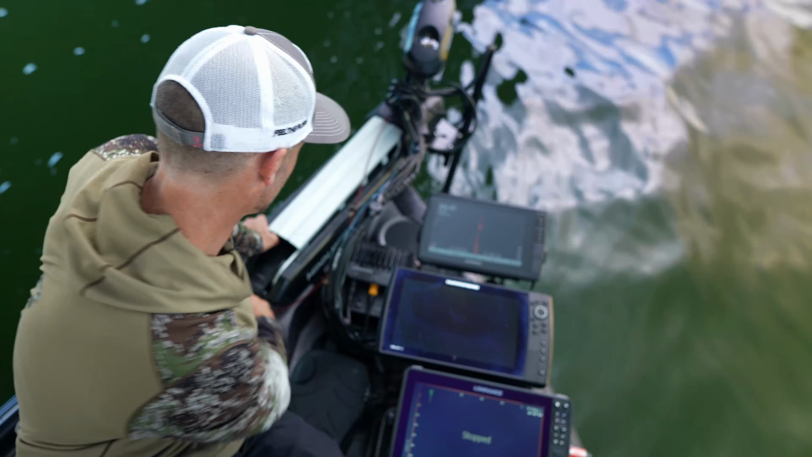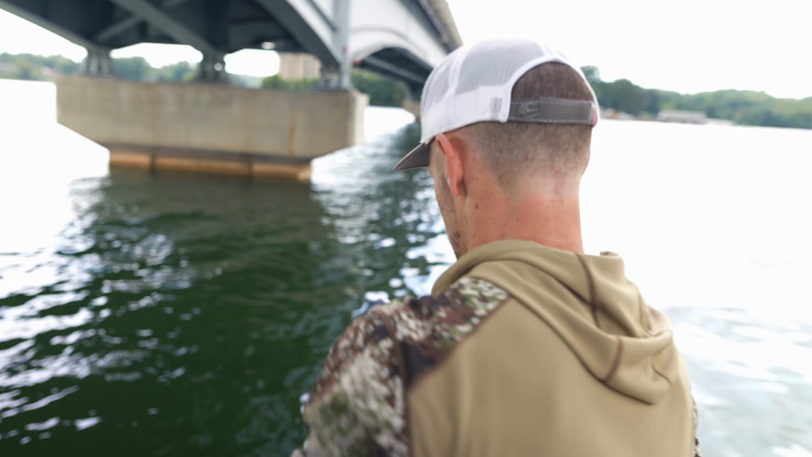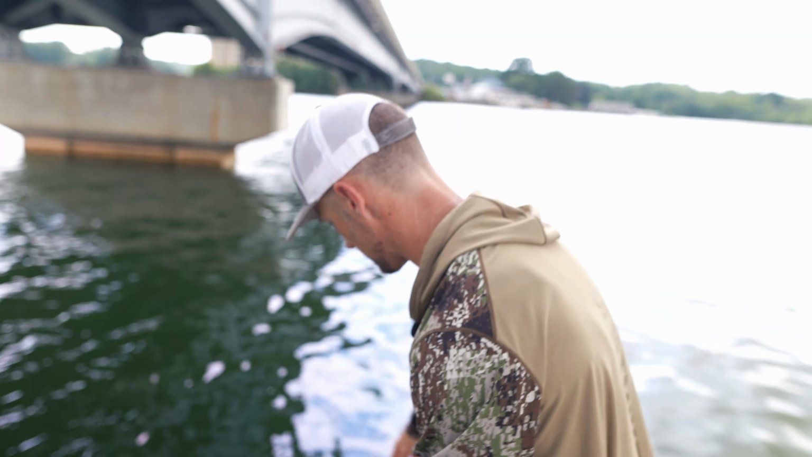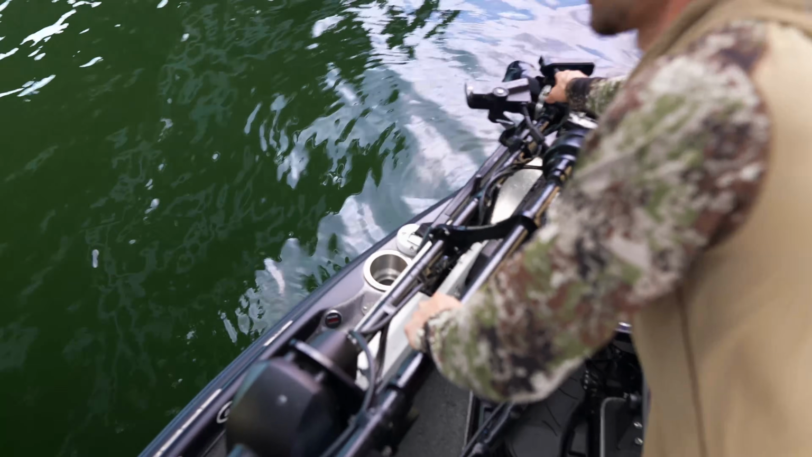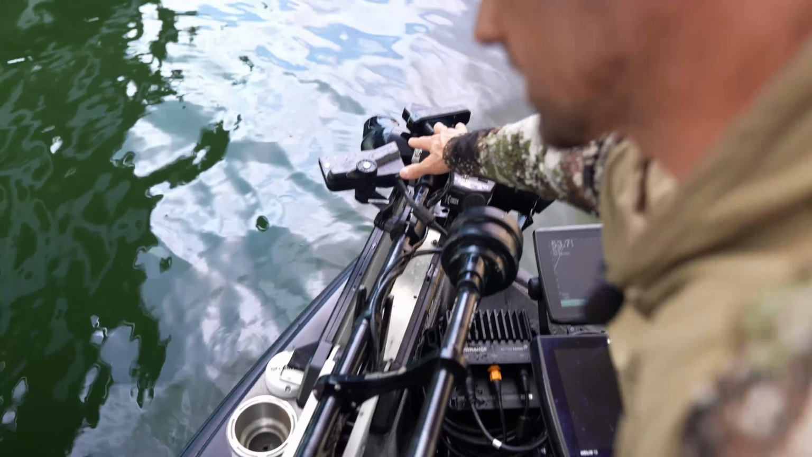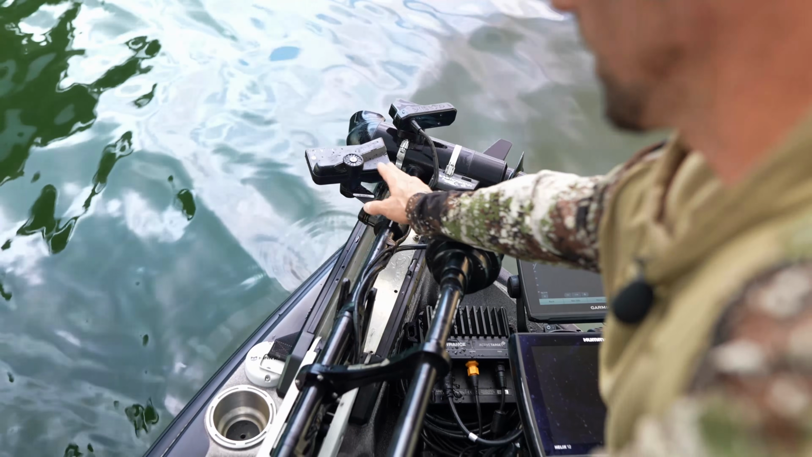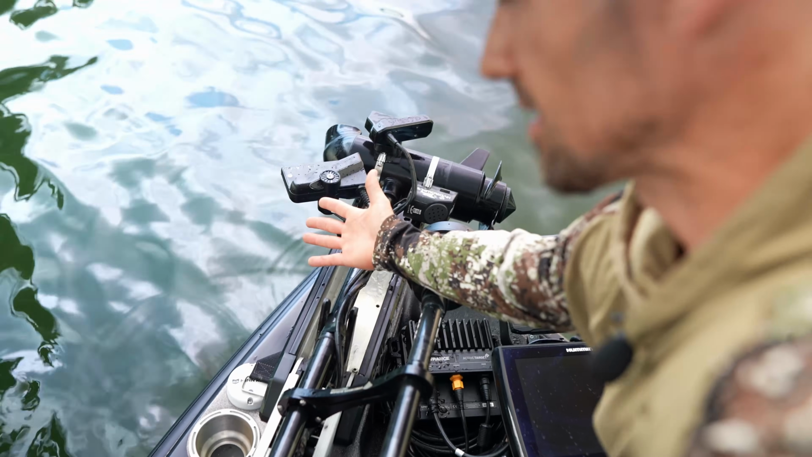It's just kind of crazy, but let me show you the setup that we've been looking at. While we're here, I'm just going to pick up the trolling motor and show you the setup. Here's the two transducers that we've been using. There's the active target right here, and then there's the Garmin Livescope down there. They're at the same angles. They're almost on the same plane.